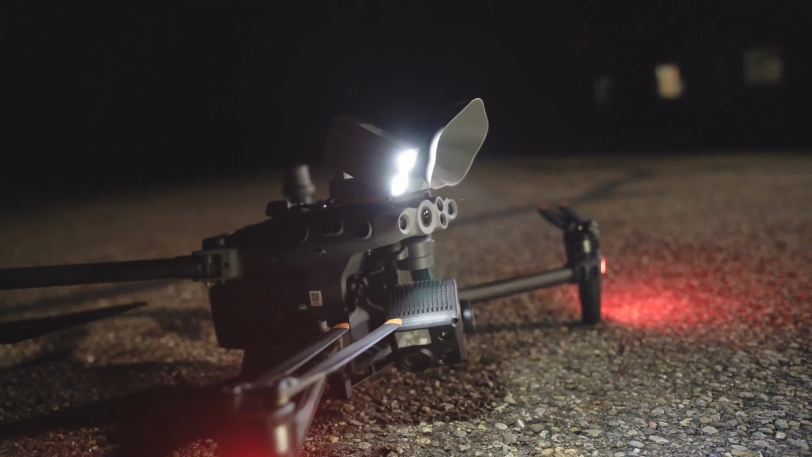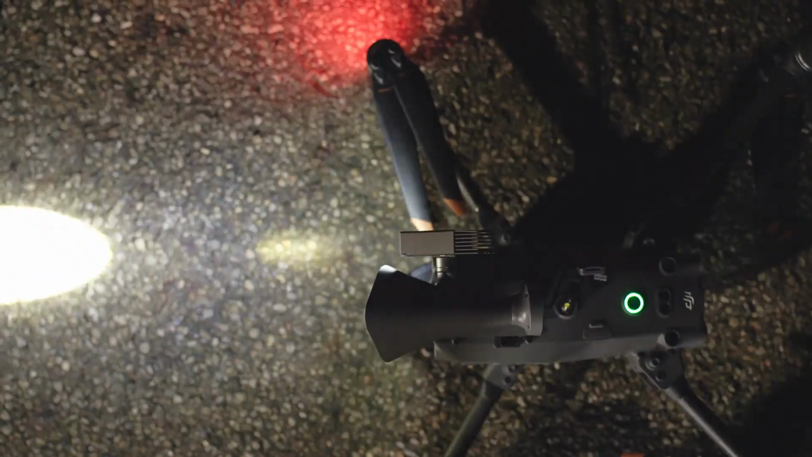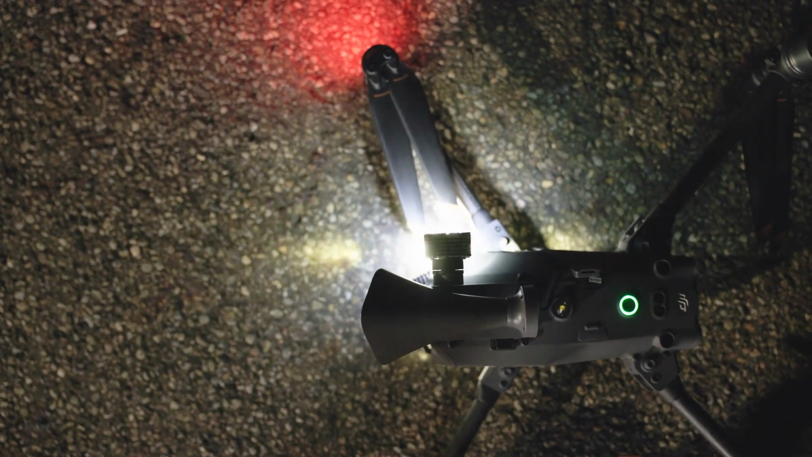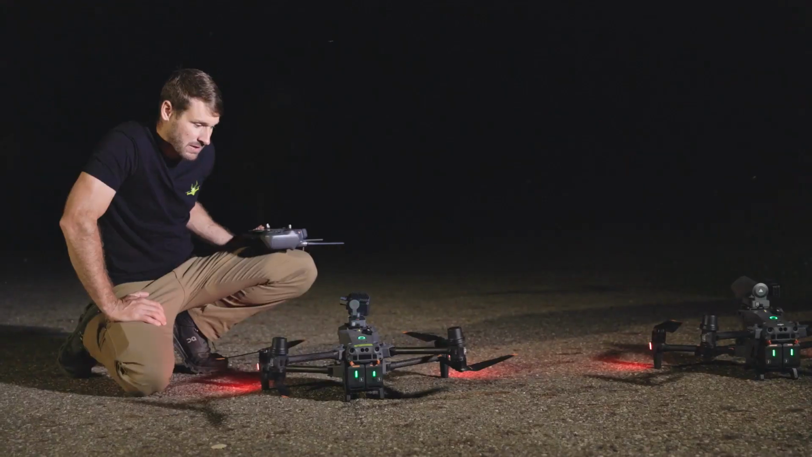The LP12 sits on the side of your bracket up top, so it can swing all the way down and swing past. That part right there. I believe if they had made that half an inch longer, it would be perfect.